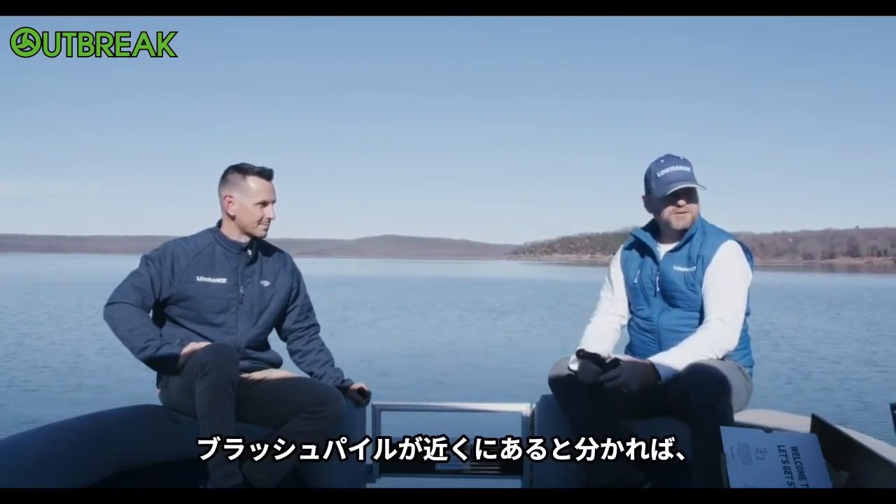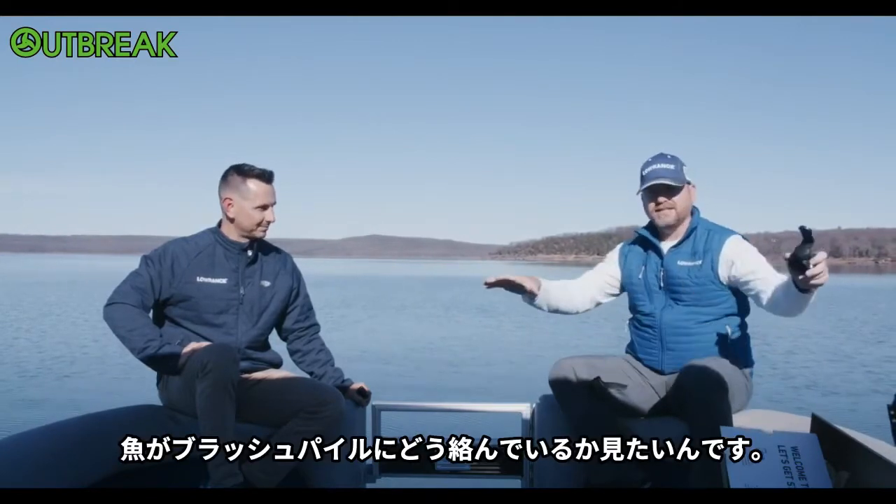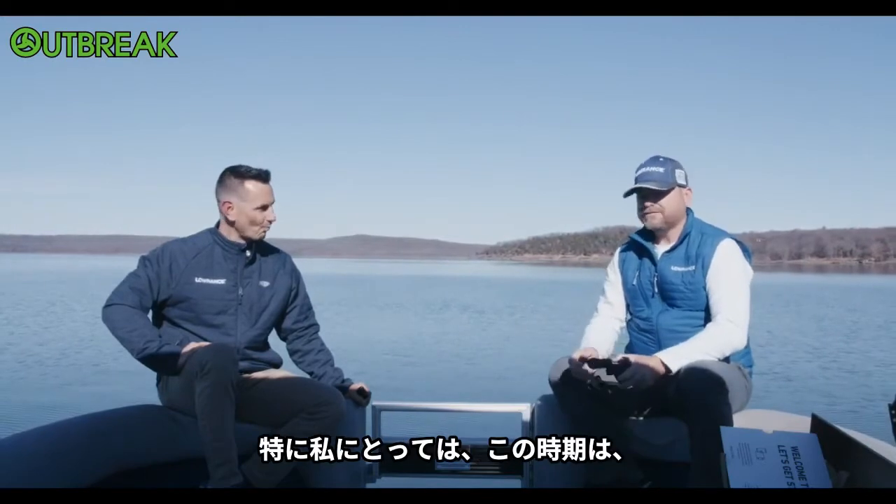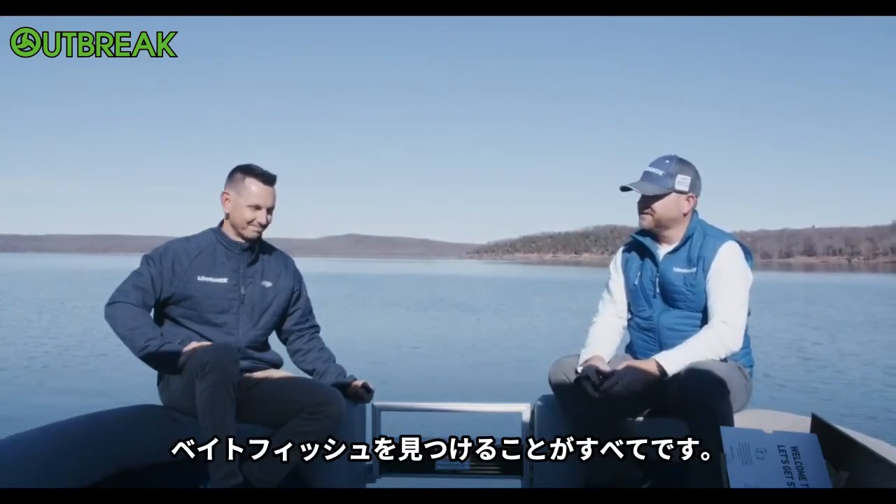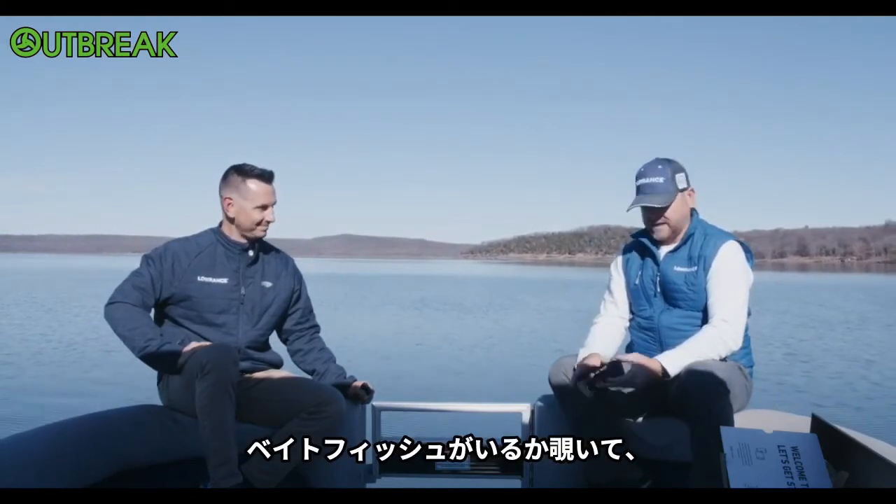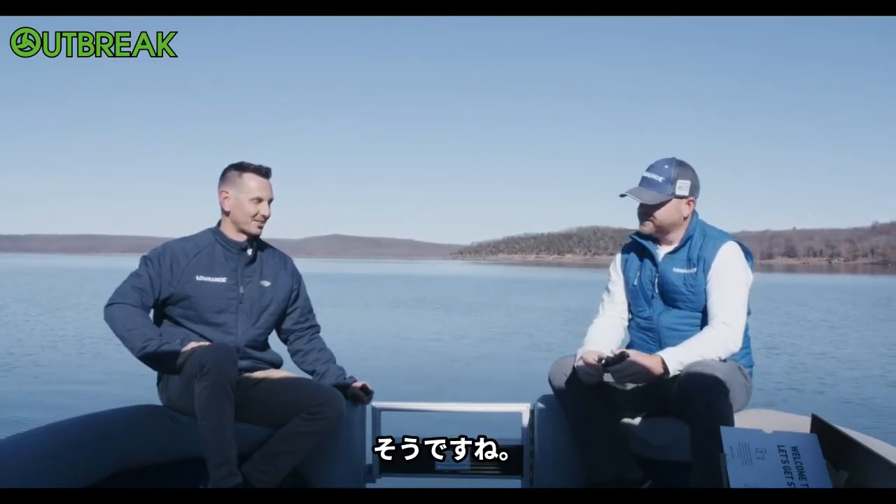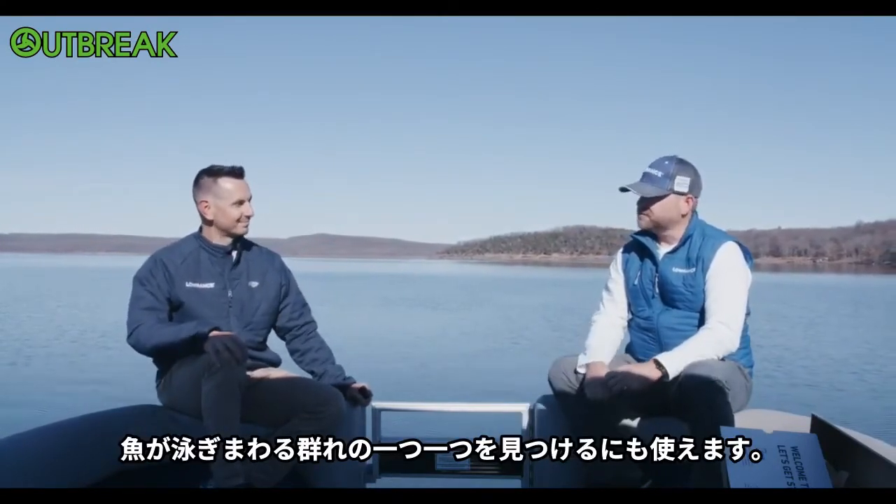If I know I'm near a brush pile and I've already used my side scan to locate that brush pile, I've got my trolling motor down, and I want to see how the fish are relating to the brush pile. Are there a lot of them around? But really for me, especially this time of year, it is all about looking for bait fish. Pull up on a spot, look around, take a peek, see if there are bait fish. Usually if there are bait fish, there's people looking to eat them, right? That's right. But yeah, you can use it for structure, you can use it for bait, you can even use it for those individual schools of roaming fish.